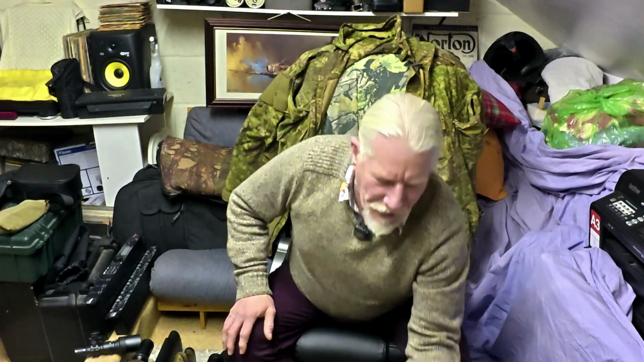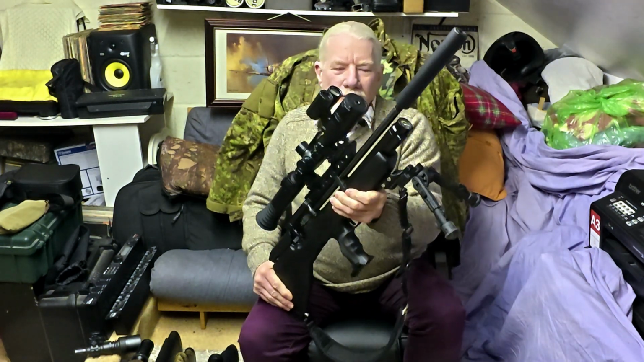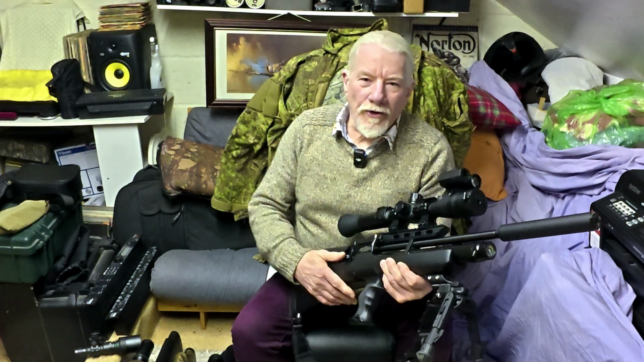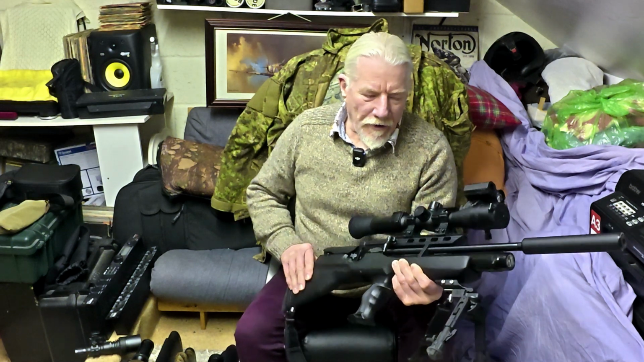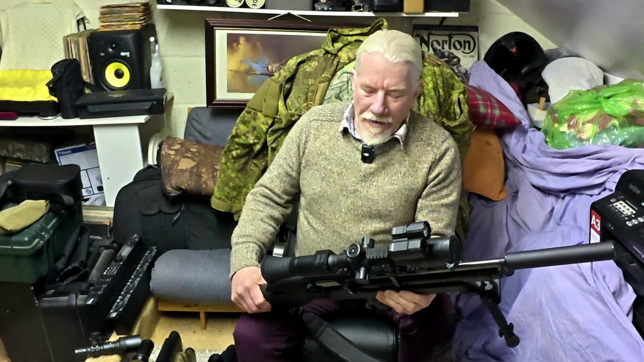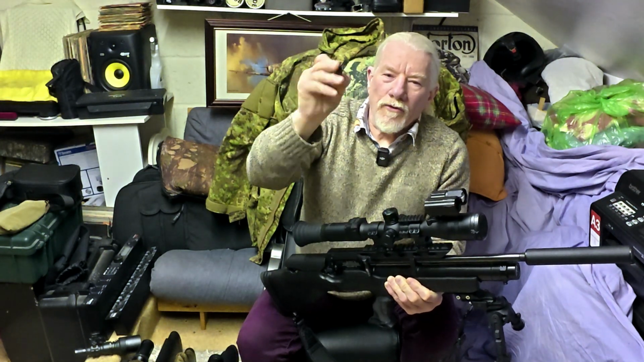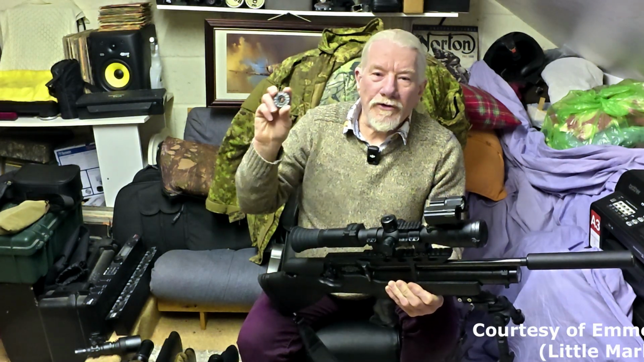Now, that said, I want to just talk about this beauty, the Weihrauch HW100 BP. I haven't used it very much since buying it, but enough to realise that it is a superb gun, I have to say. As I said before, it's got a lovely, very simple, easy to load 14 shot mag. This particular rifle, although it was second hand, came with 2 mags.